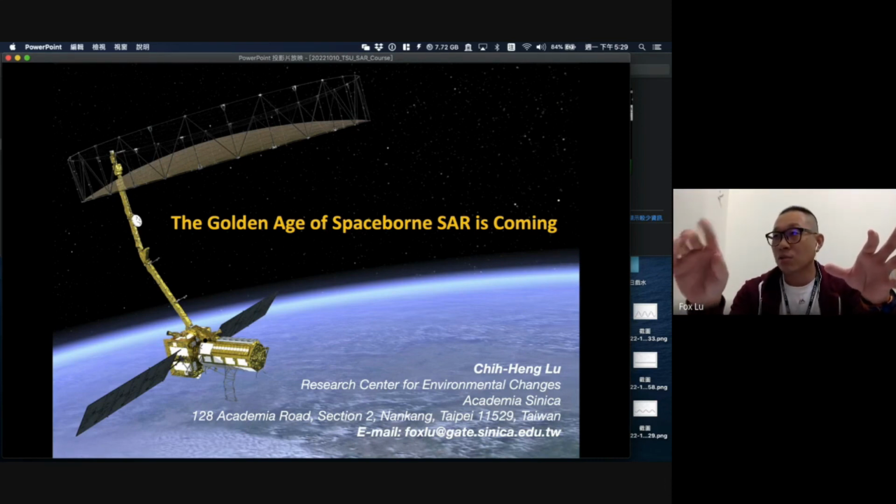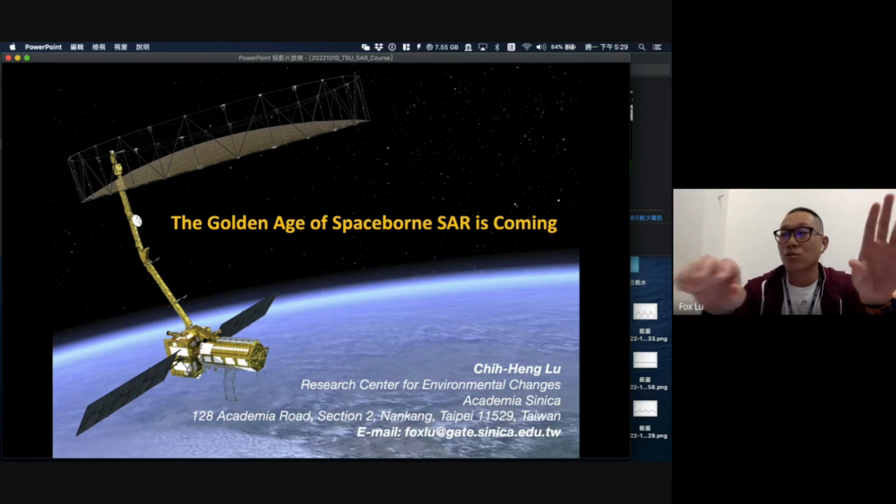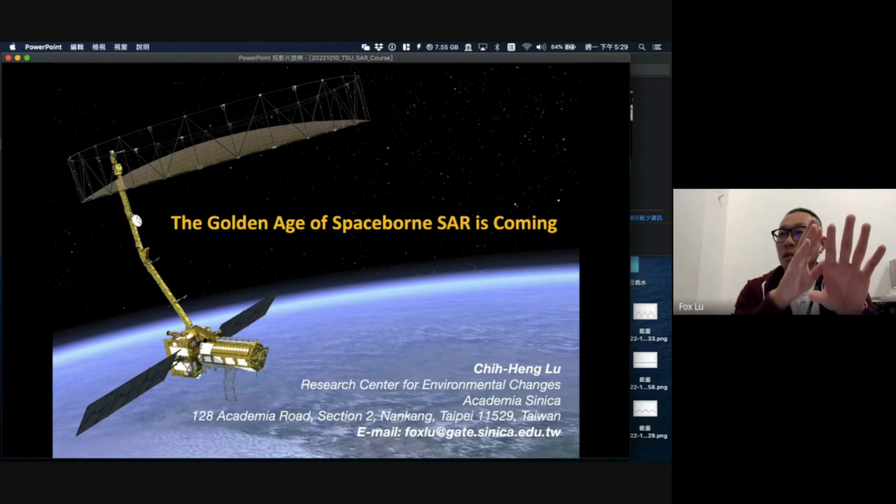This data's resolution is 10 meter by 10 meter in range and azimuth. But that's already processed, and they just provide you amplitude information. And in the SLC image, you have two kinds of information: the amplitude, the intensity image, and the phase image.